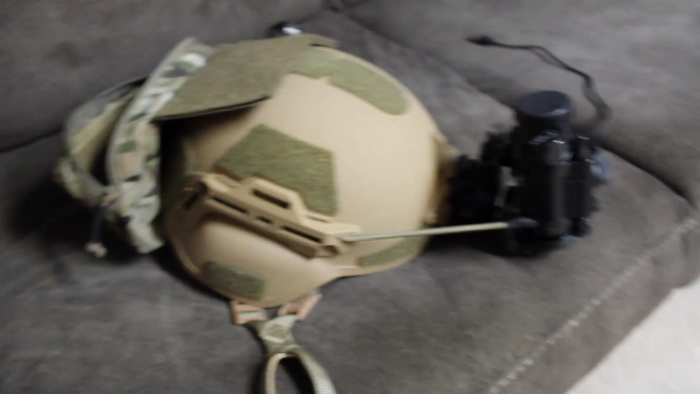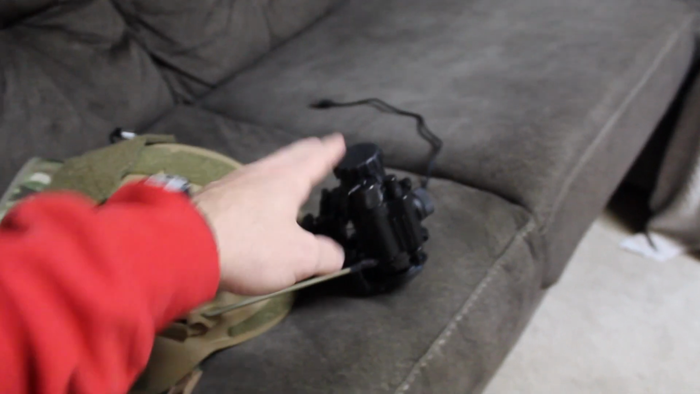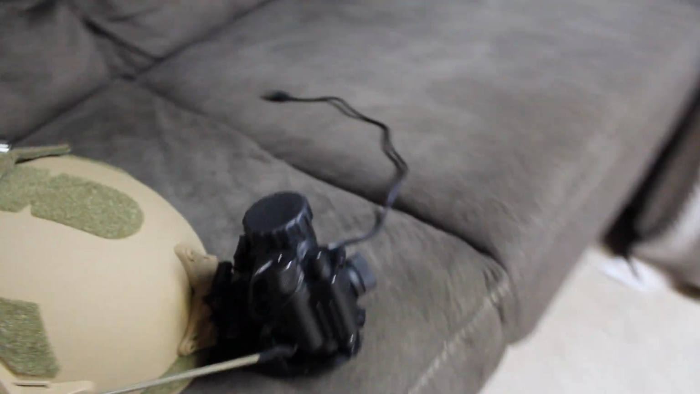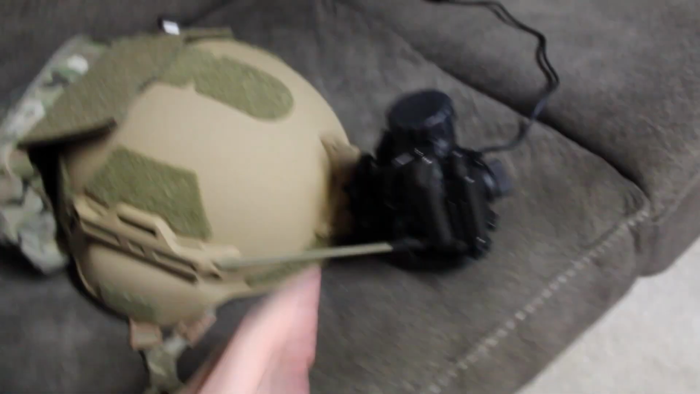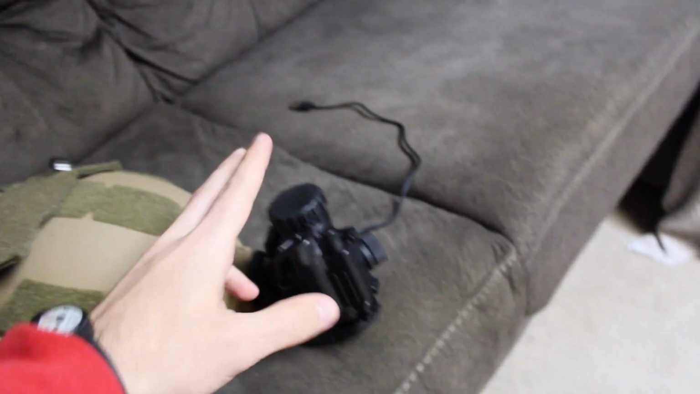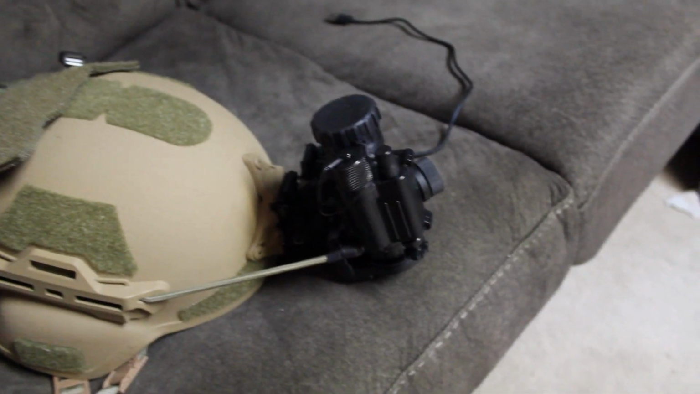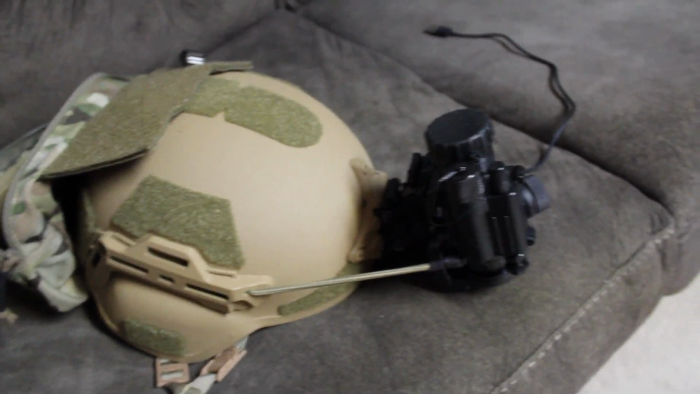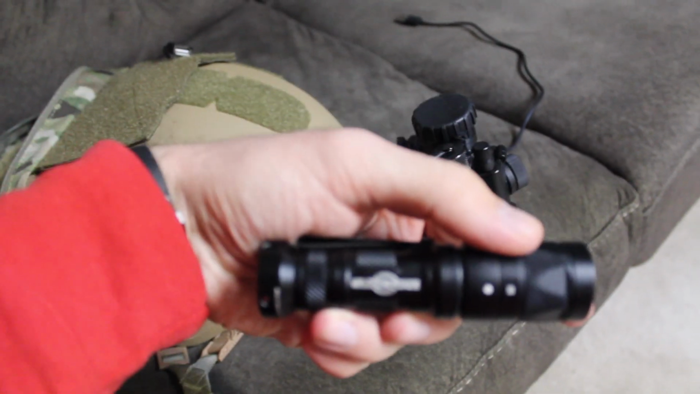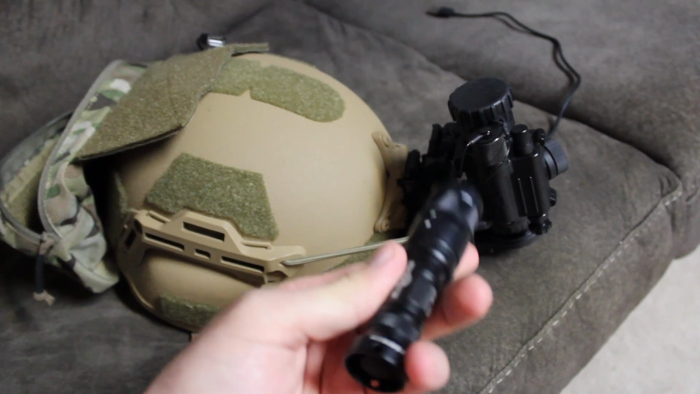So with the ranges we were working at, we had a couple different devices. Here's the Gen 2 Plus white phosphor PBS 14 that we were working with. It's from AGM, and it has an infrared illuminator. It is a very wide flood with no focus, and it's pretty low power, and so the range is really bad on it. It was pretty much no good for the particular tests in the video. Besides, I wanted to keep it consistent anyways. I wanted to use this here Surefire V1C. I thought, hey, it's the brightest thing I got and it's going to work really well.